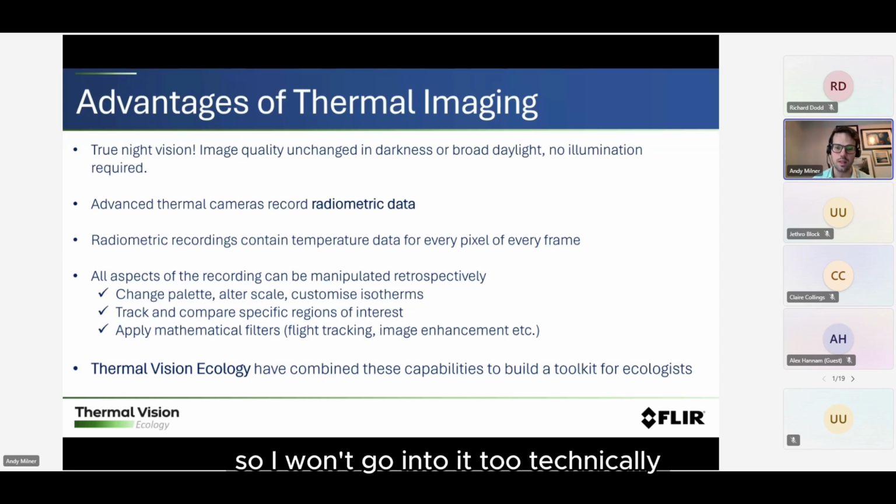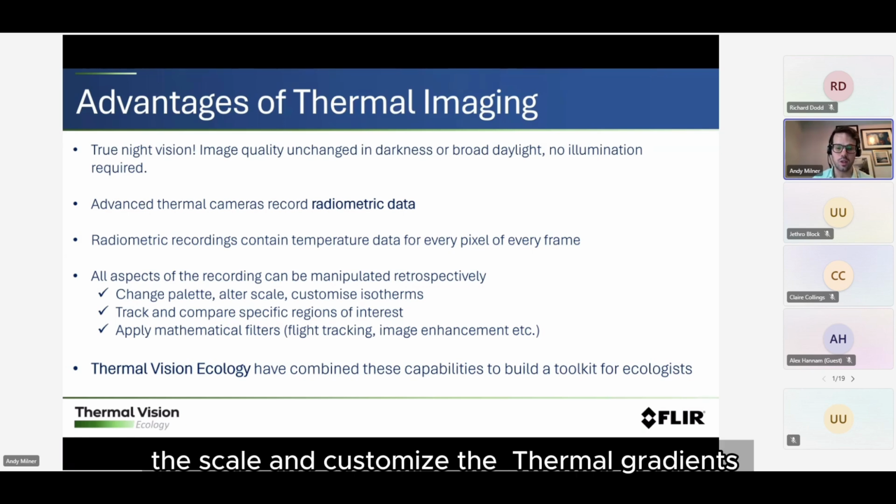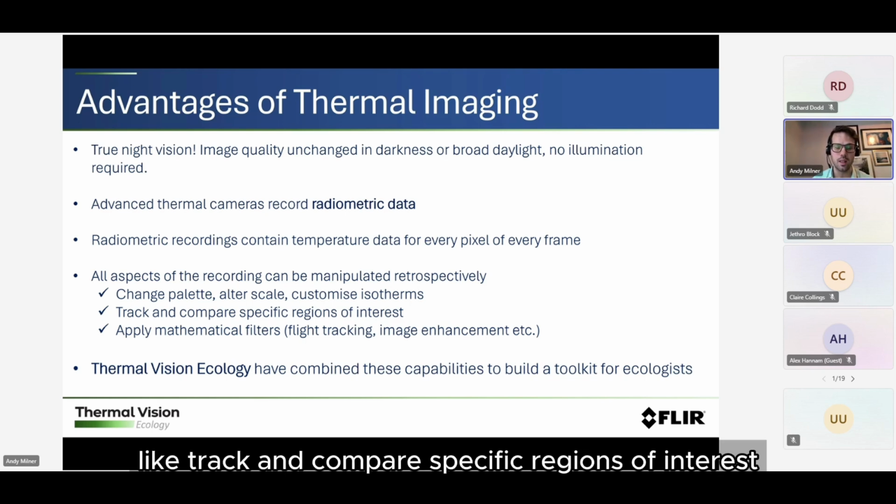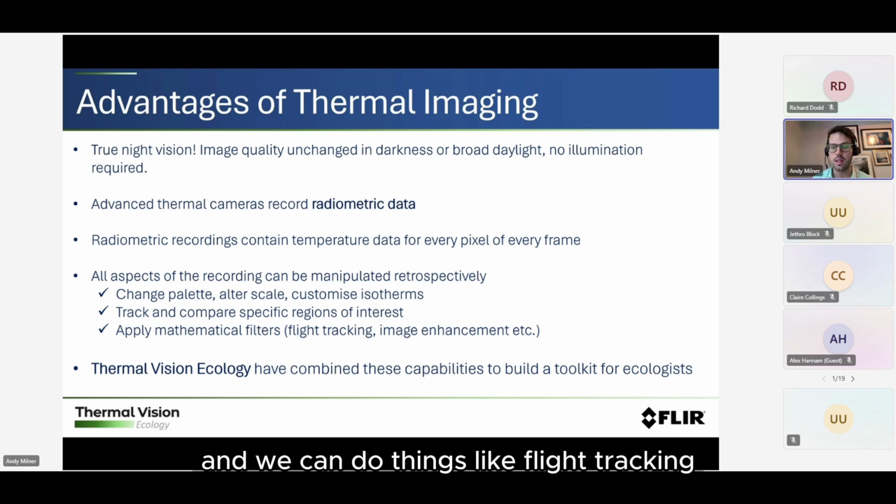I won't go into it too technically, but in simple terms, it means that we can change things like the palette, the scale, and customize the thermal gradients within the image. What this allows us to do is clever things like track and compare specific regions of interest. If you're looking at a particular emergence spot, we can set up sections that will monitor that. And we can do things like flight tracking and image enhancement.